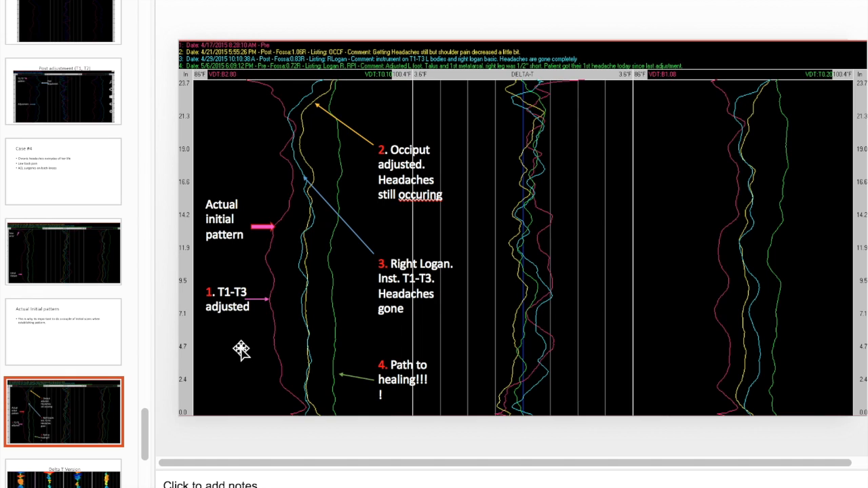As a student, I don't know if I'd recommend adjusting that many segments at once. But all students, they just want to adjust, right? So that's what you're going to do. So T1, T3 was adjusted. The post scan was this yellow line. And she still had headaches.